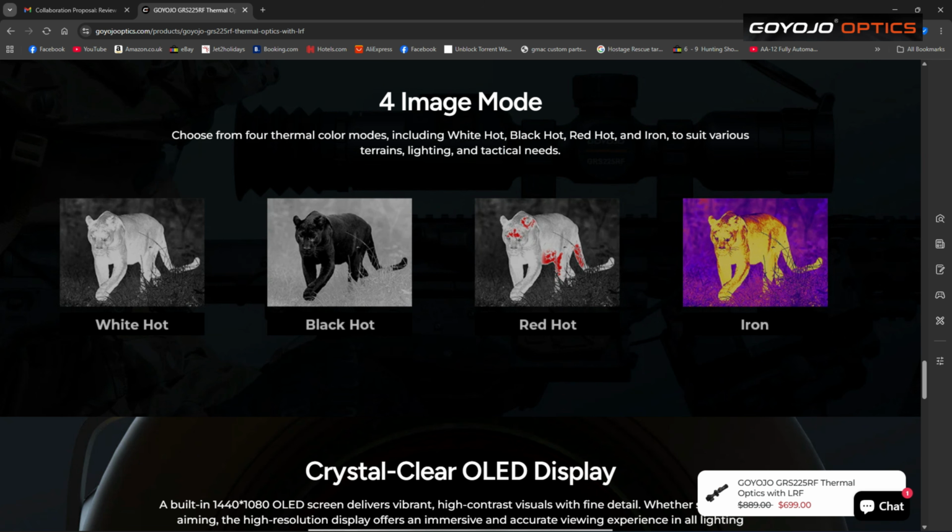You've got white hot, black hot, red hot, iron hot, and then there's some other colours with it as well, so it is more than 4. I think there's an orange, a blue and a dark red.